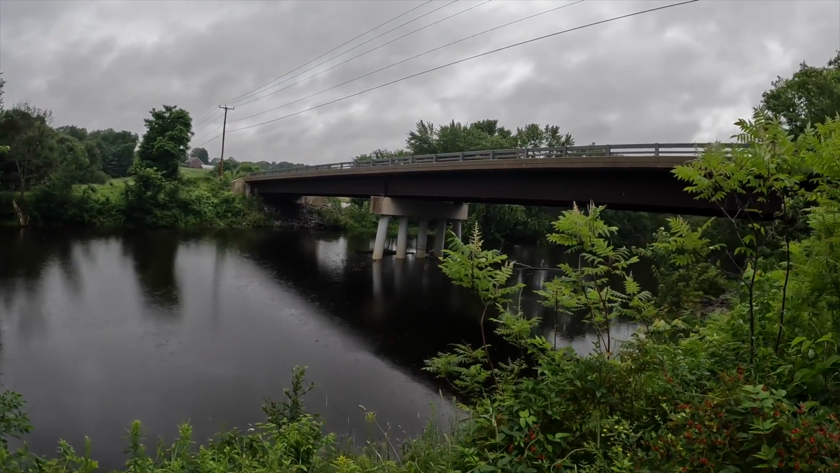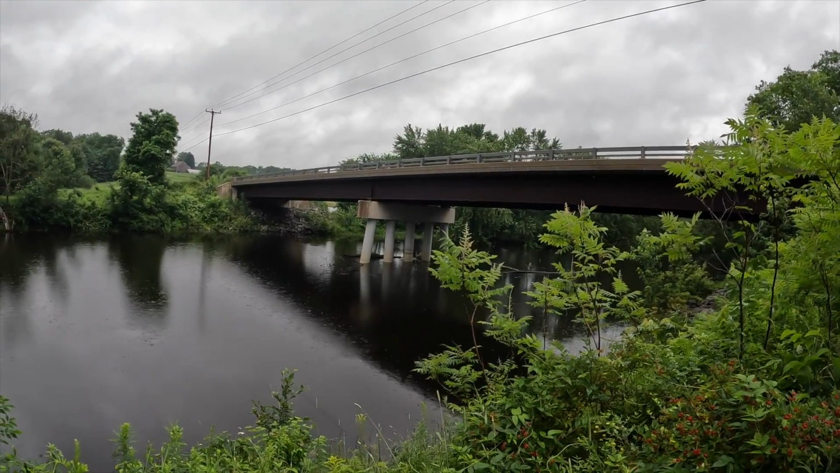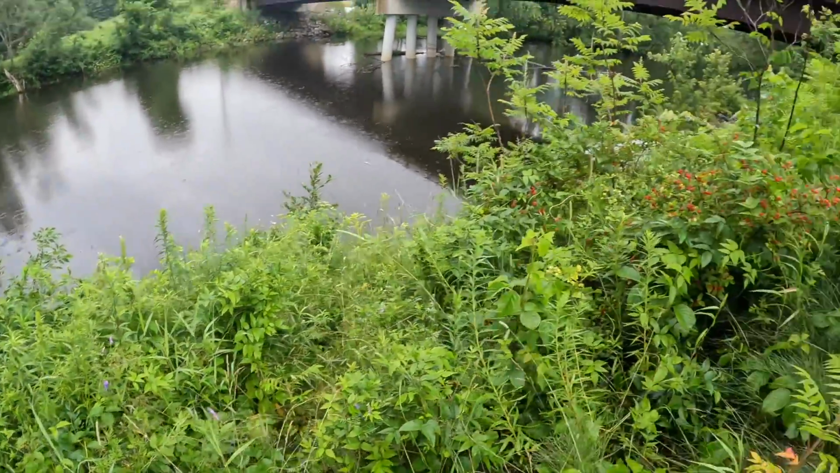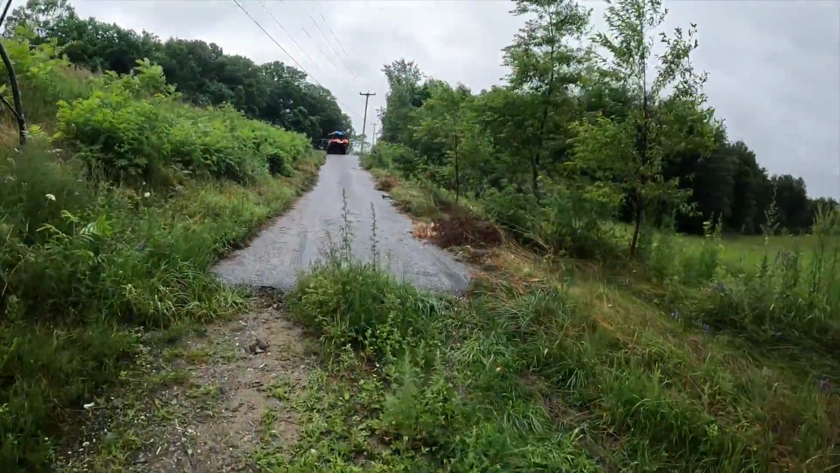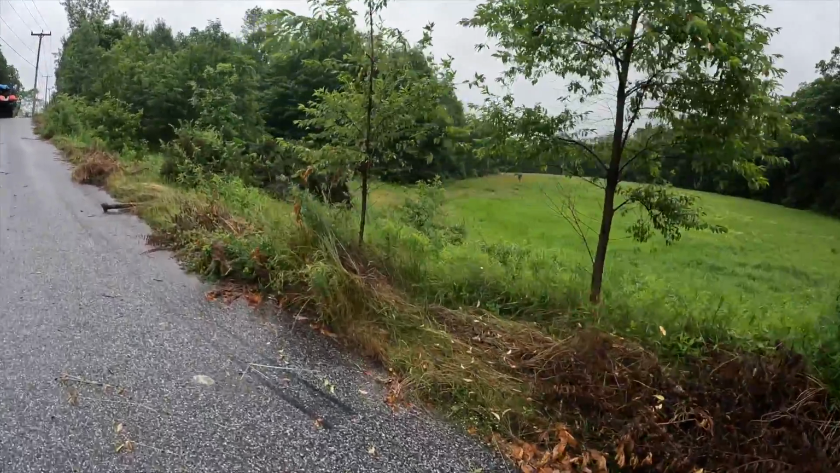But if those trees indicate depth, it doesn't seem like it's deep enough right here. And I don't see anything really broken. Just trying to figure out where he went.